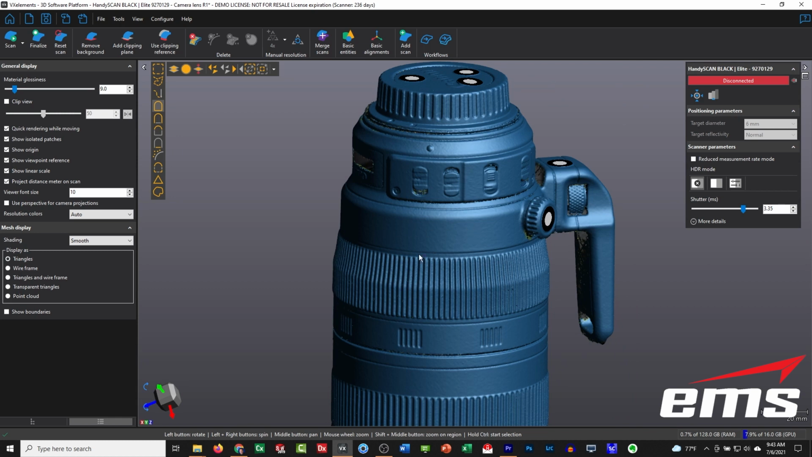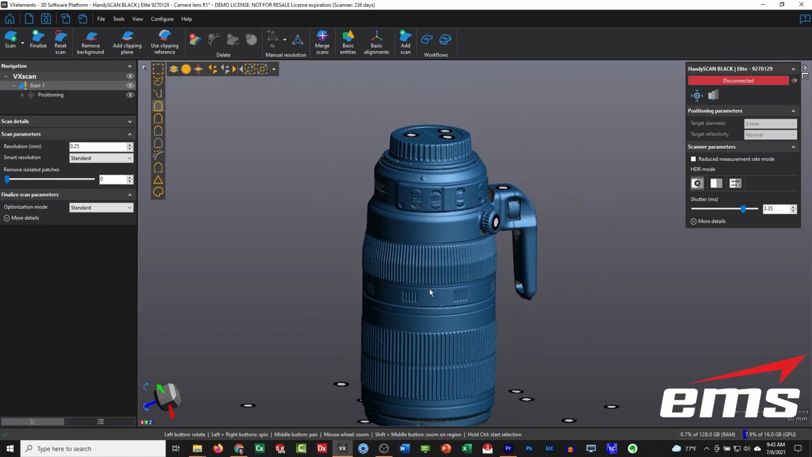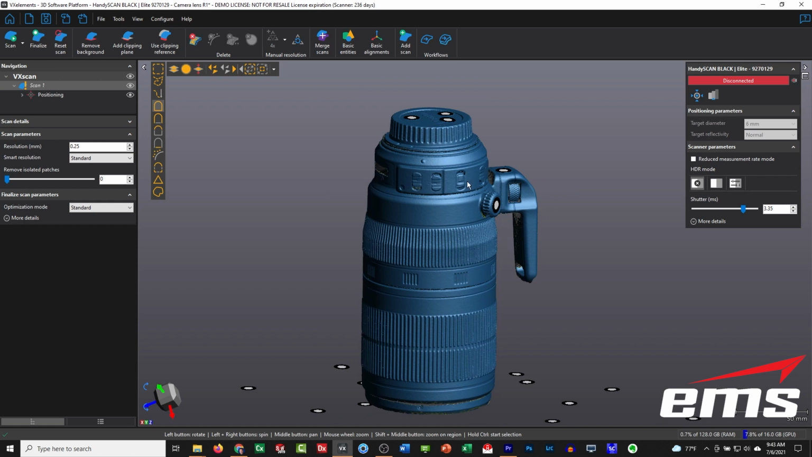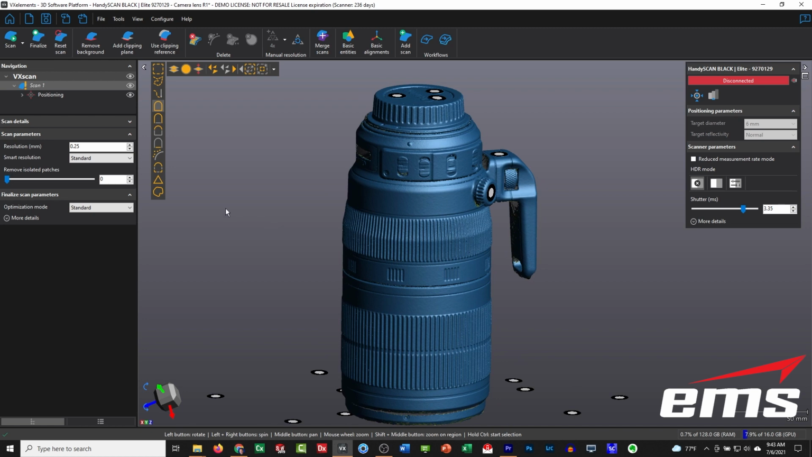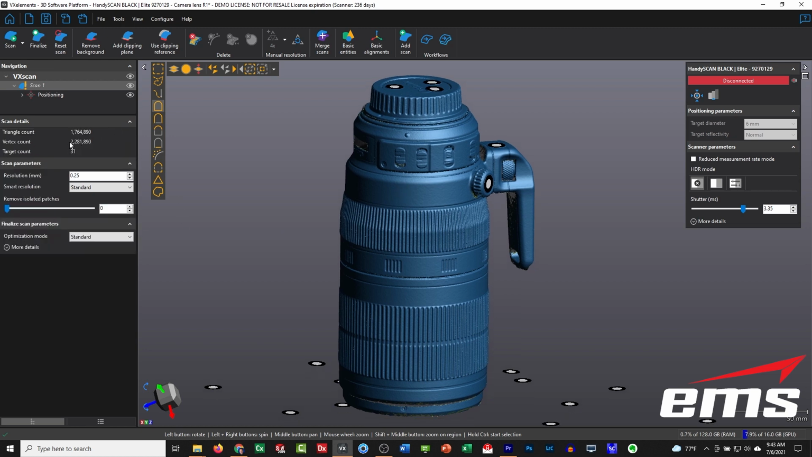But I don't need it in other areas, the main barrel and areas out here that don't require that tight a resolution. But I really don't have a choice. If I want to pick up those fine features, I need to process it at that higher resolution. Yes, you could decimate afterwards, but you don't have the control that you have with the smart resolution. Right now we're at about 1.8 million triangles, and again, we're set at 1/4 millimeter.